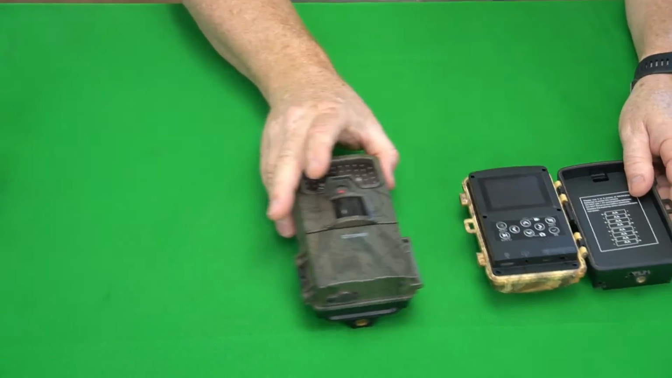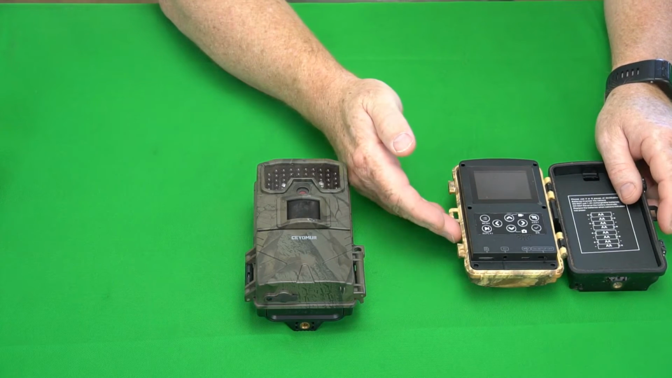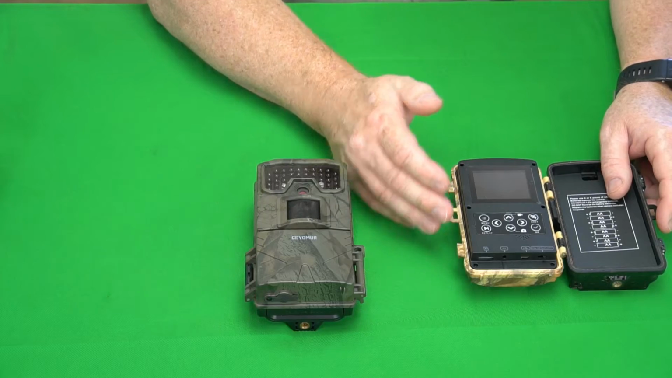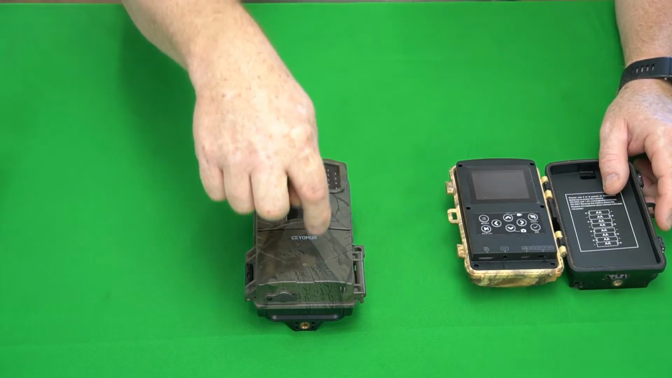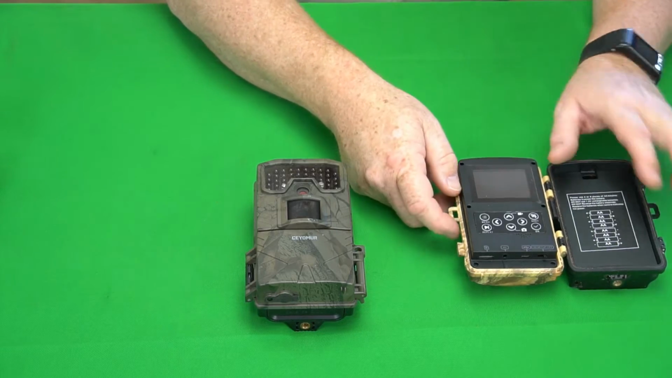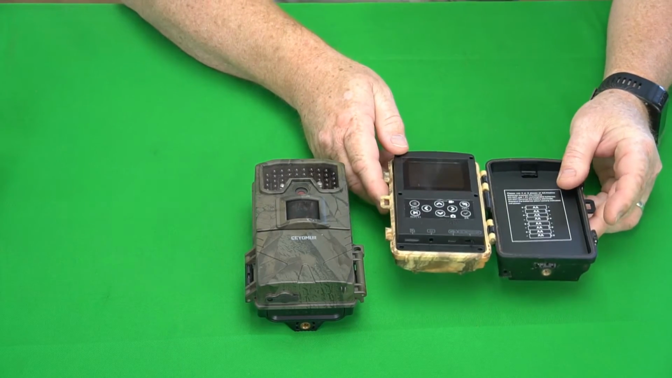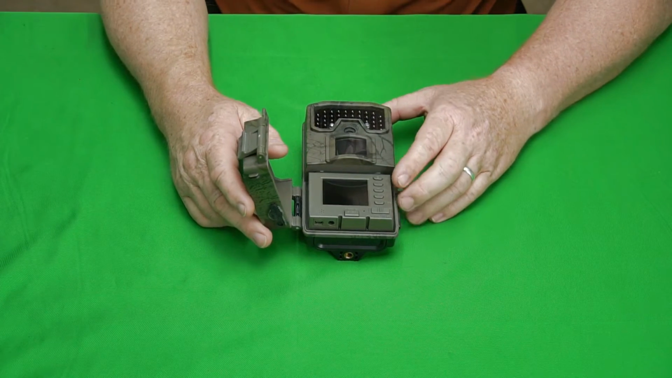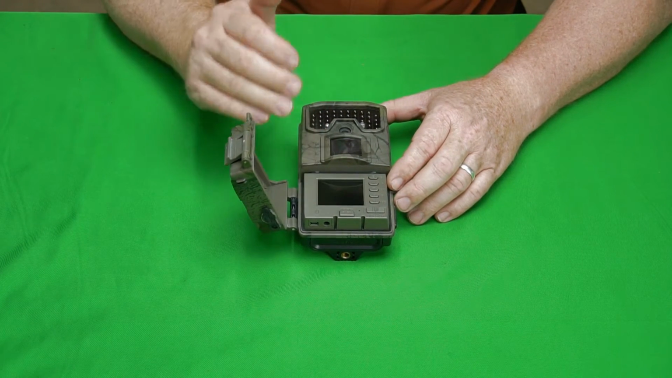I'm not saying the camera can compare. This is a $70 camera, and it is superior in some areas than this camera right here, but the design of this one is far superior to this design, and this is the normal design of the majority of cameras that you'll find on the market. So far, I am really loving this camera. The design of it has really impressed me.